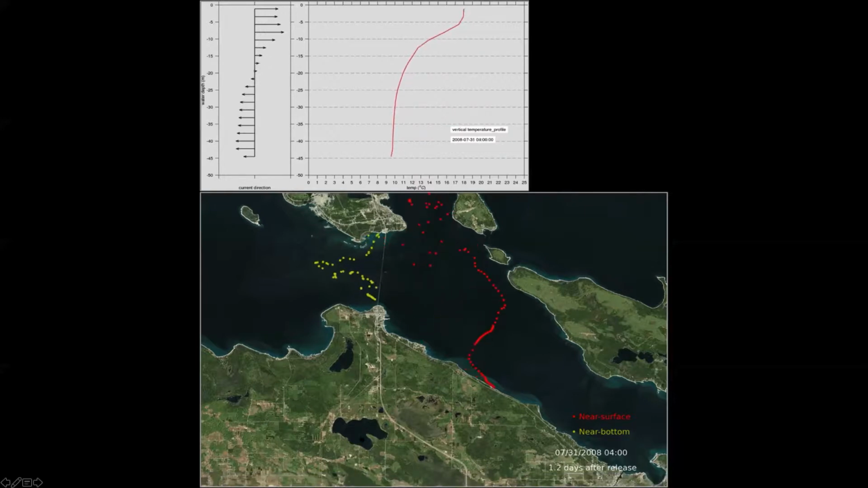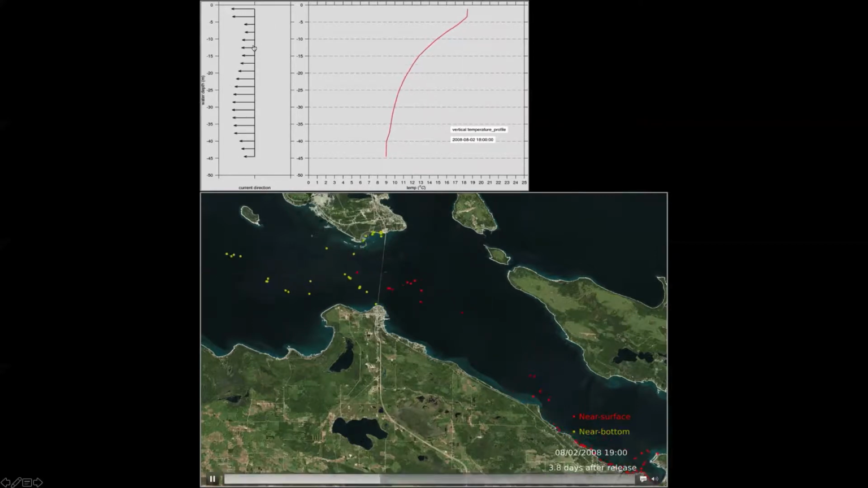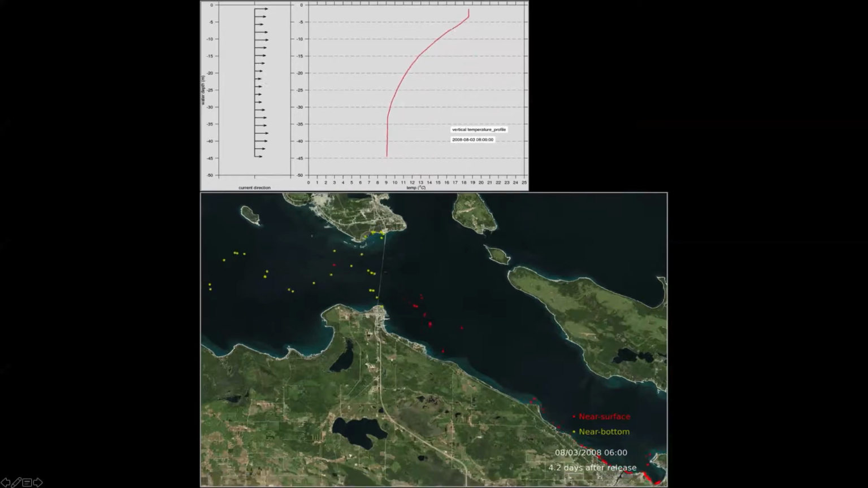So we are now about 1 day into this simulation, and you can see how rapidly the surface currents are moving, and similarly bottom currents. And you can see that oscillation back and forth between the straits. You can see the magnitude of the velocity in the upper panel. So things happen very quickly, and that has very serious implications to being able to recover from a spill in the Straits of Mackinac.